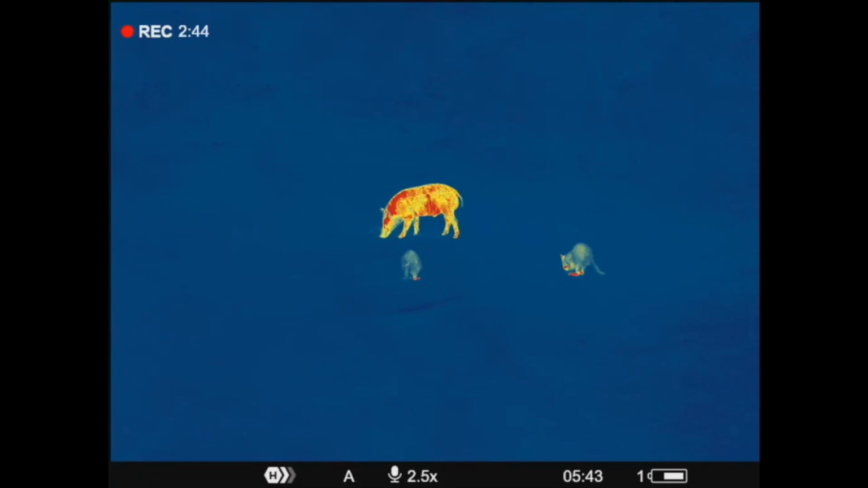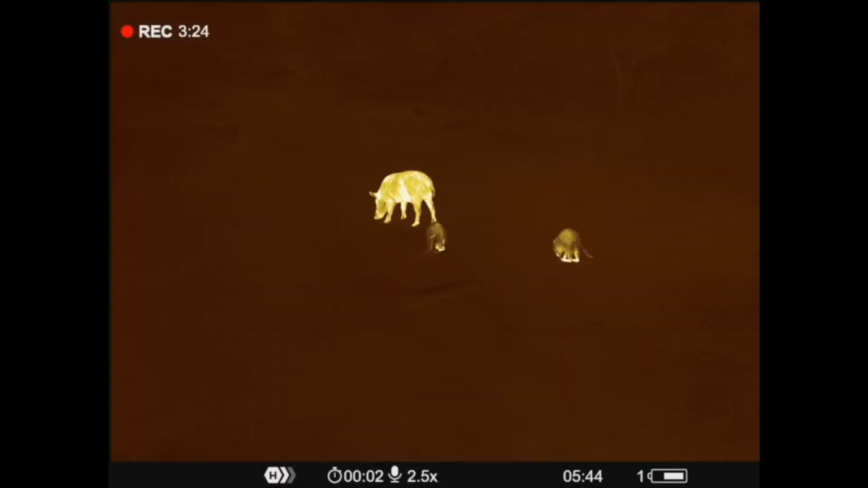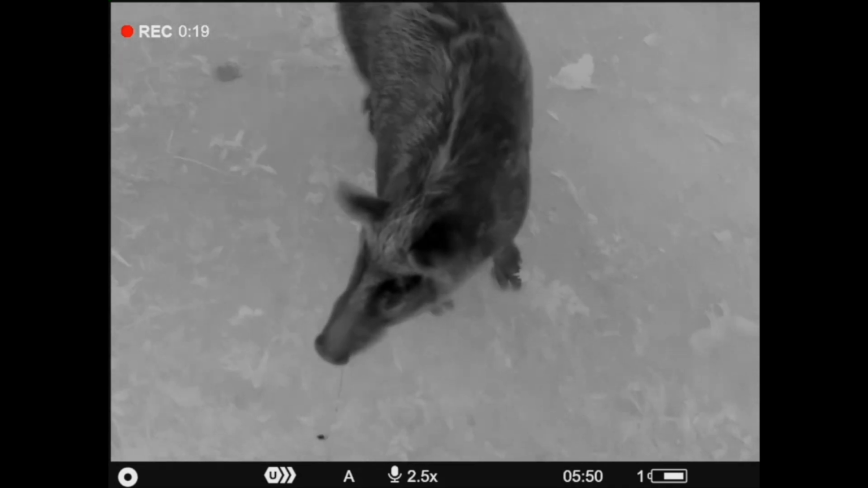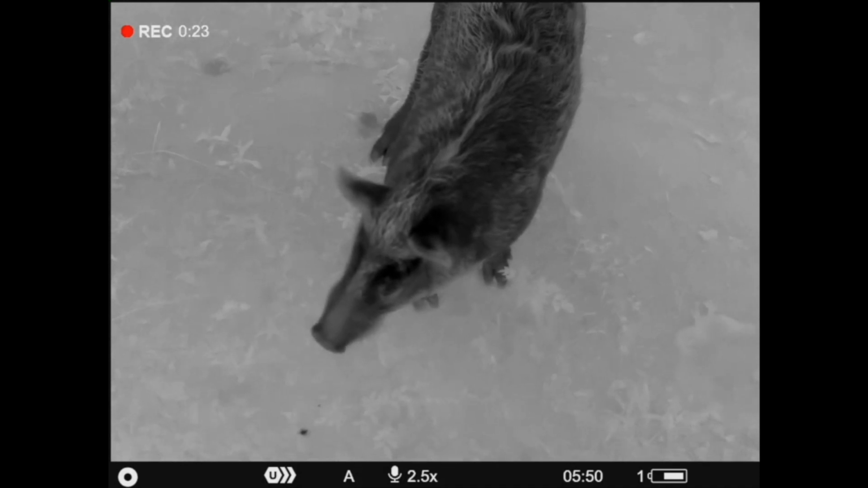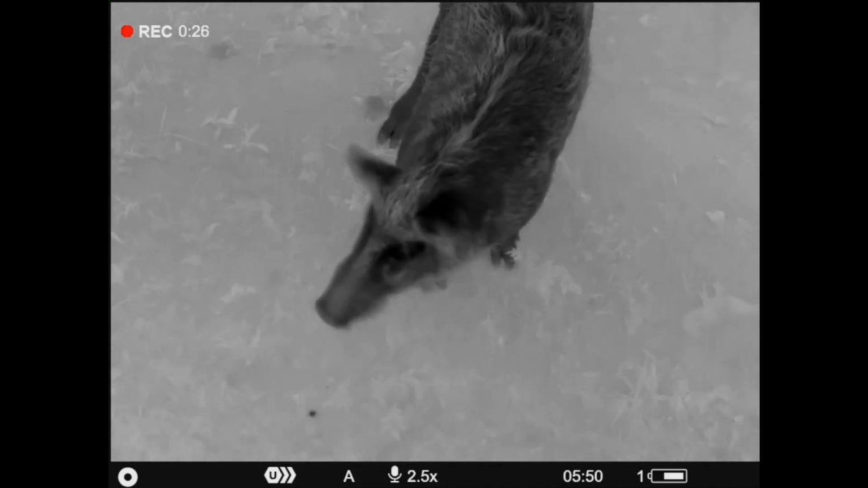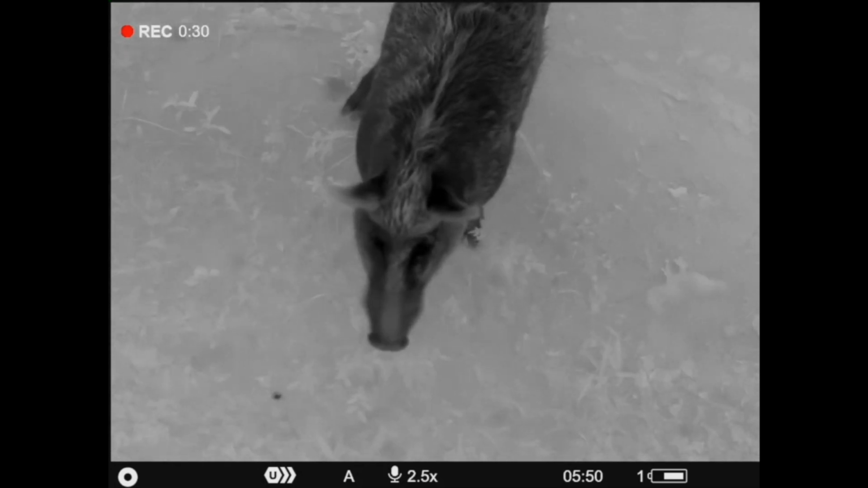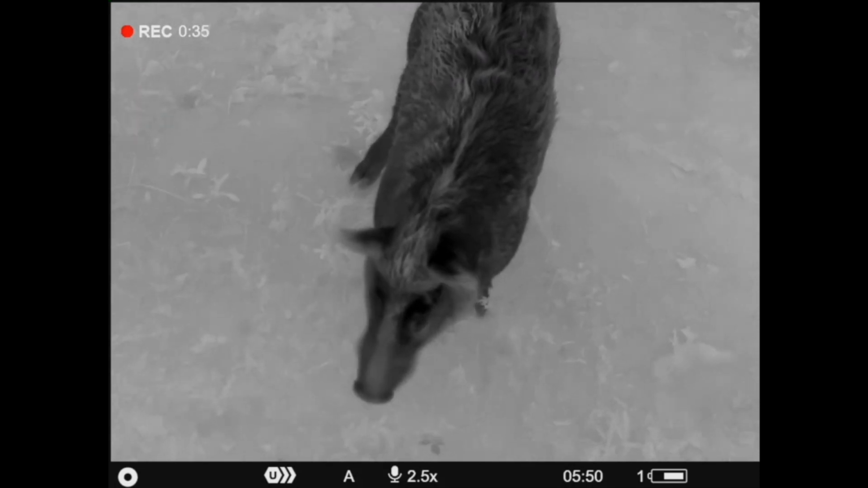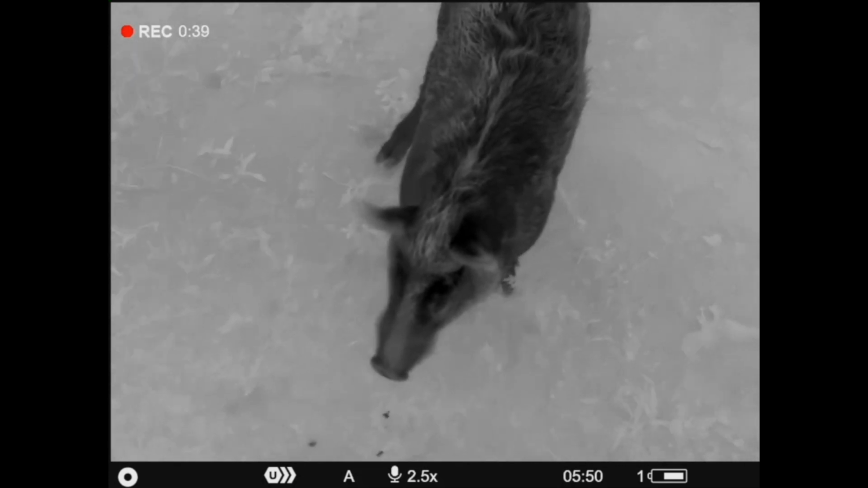But what I think is cool about this, and we're going to have some footage. Y'all need to stick around. We're going to have footage in the show, show you what this thing looks like in the field. And it doesn't do it justice. I'll go ahead and say that. But this is where the future is. We've already had one 1280 thermal scope come on the market. Now Pulsar's getting their big toe in the water with this 1024. Guys, the writing's on the wall. There's going to be more of this. There's got to be. The market is demanding it.